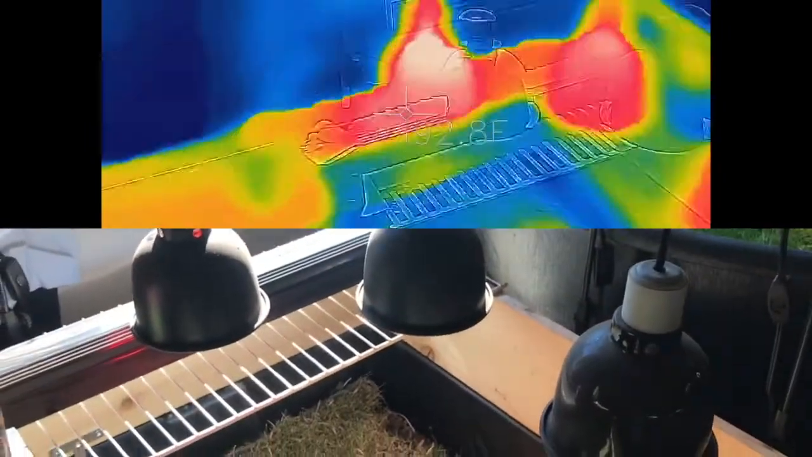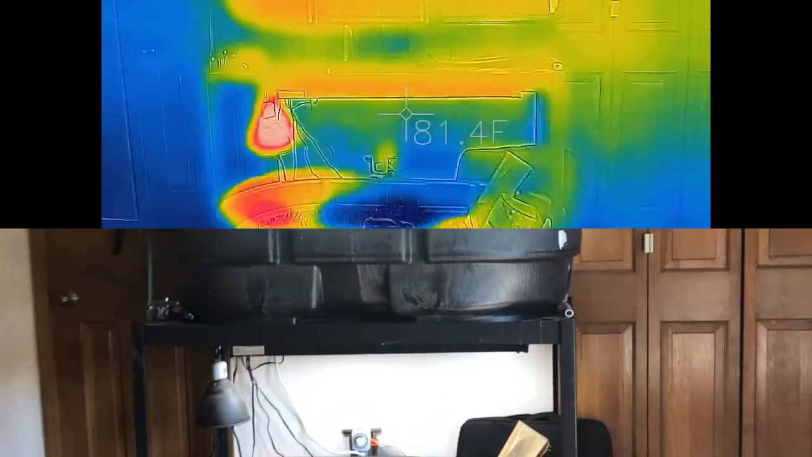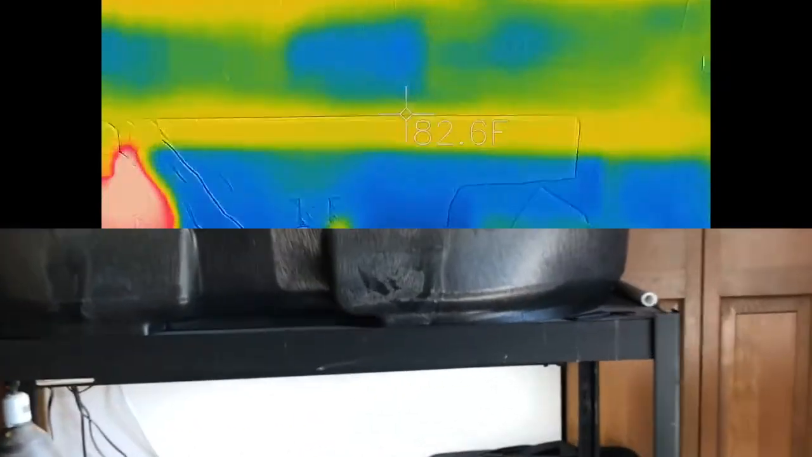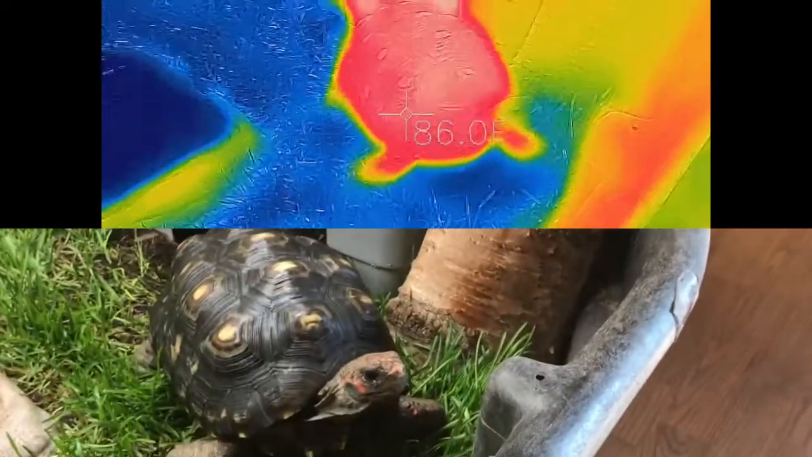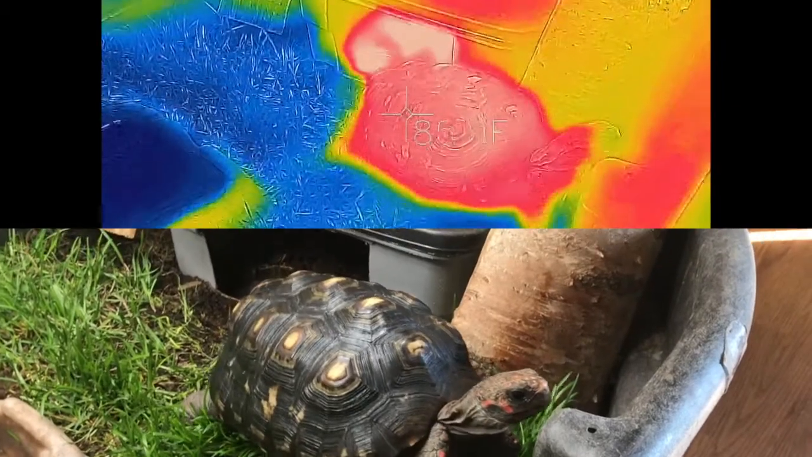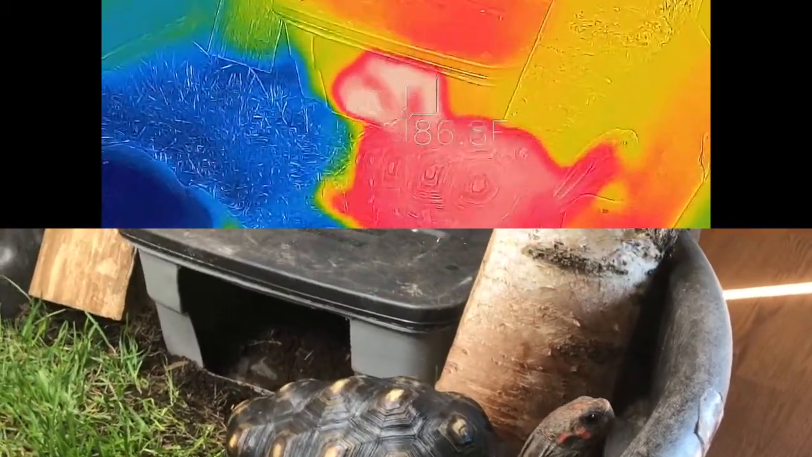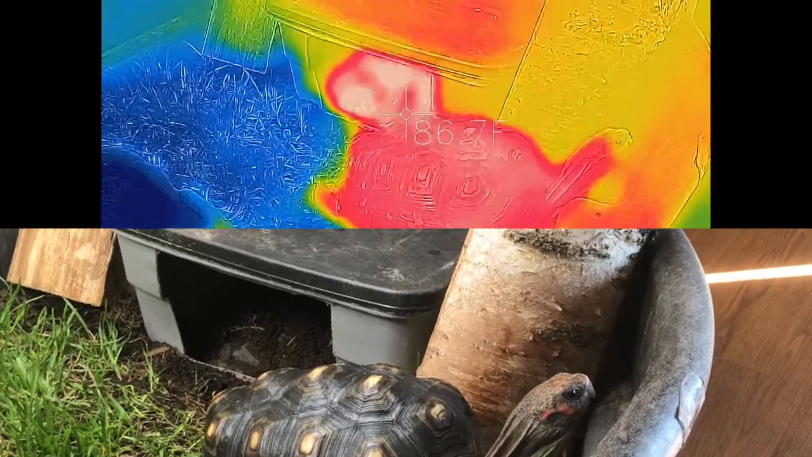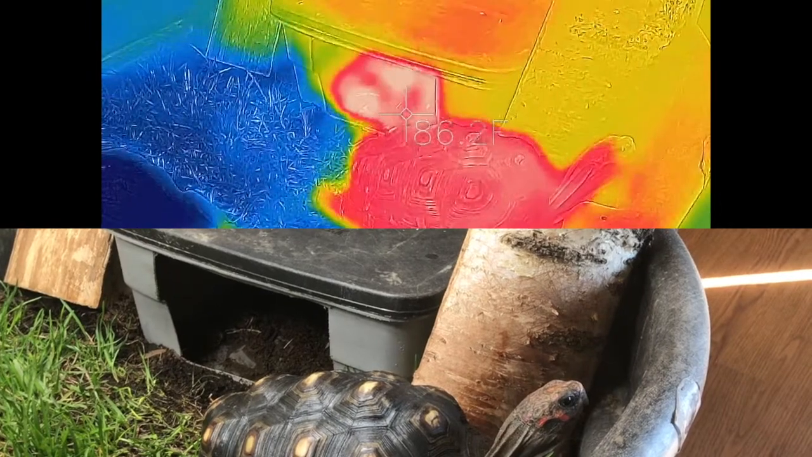From here, we're going to have a look at some of the heating that I use to keep their hide boxes warm. So let's go over here and see Kiwi and Mara. So Kiwi is down here. You can see that her body temperature coming out of her hide box is in the 80s. And you can look back there and see that, yeah, it's warm. Her hide box has an 86 degree warm spot down there.